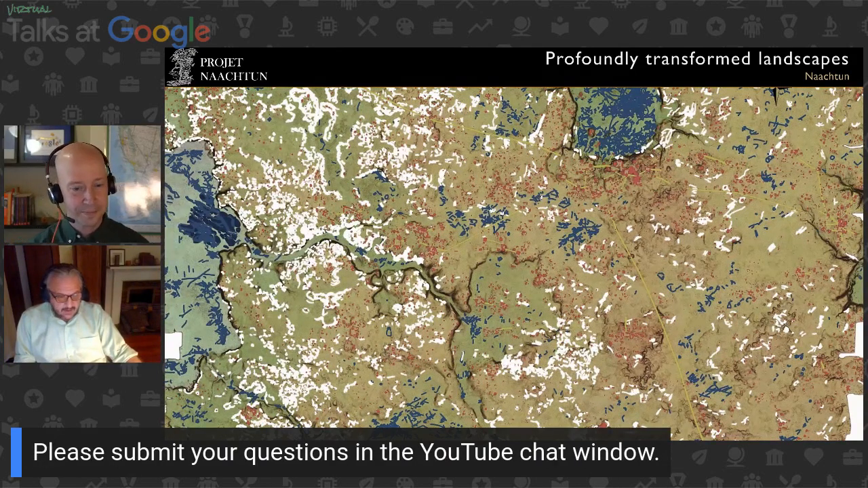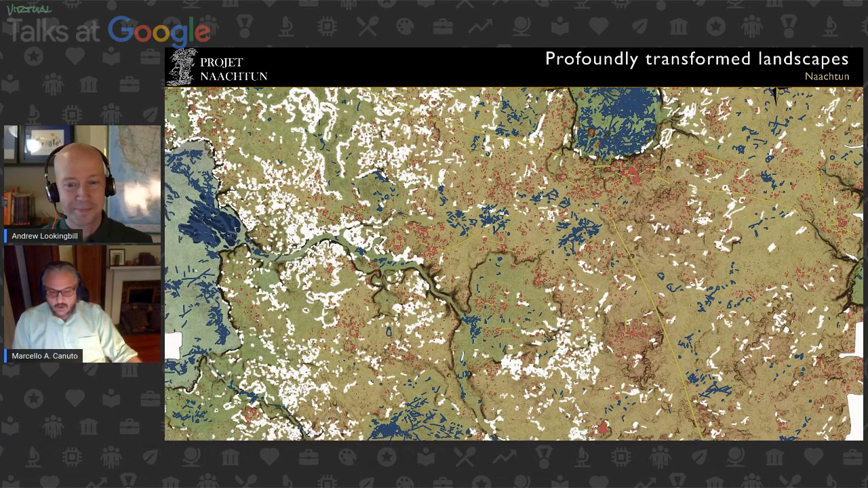Buildings are in red. White are things that are like modifications to the landscape. Blue are canals and wetlands. So while LIDAR gives us large things, it also gives us really small things. And now we have this map, right?